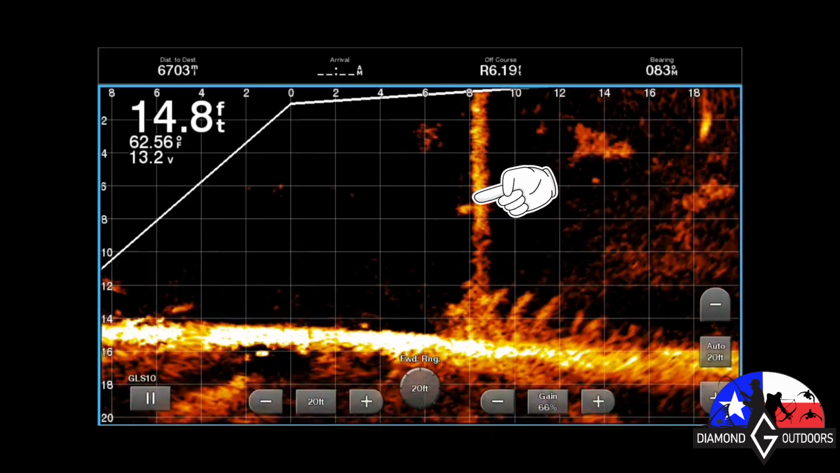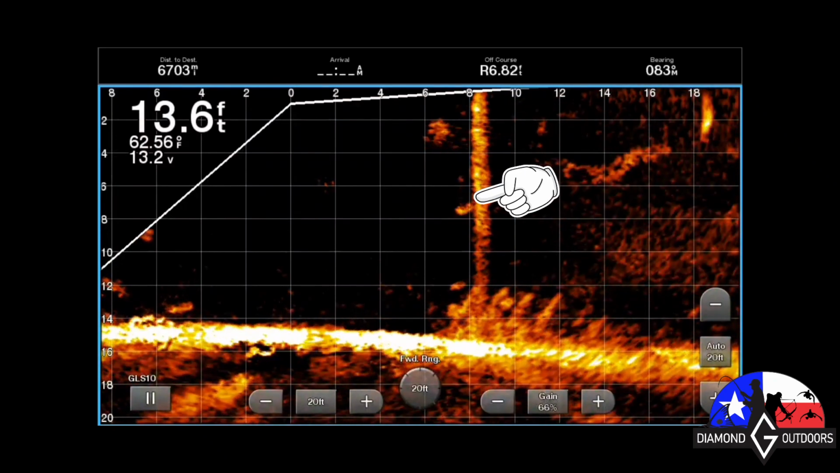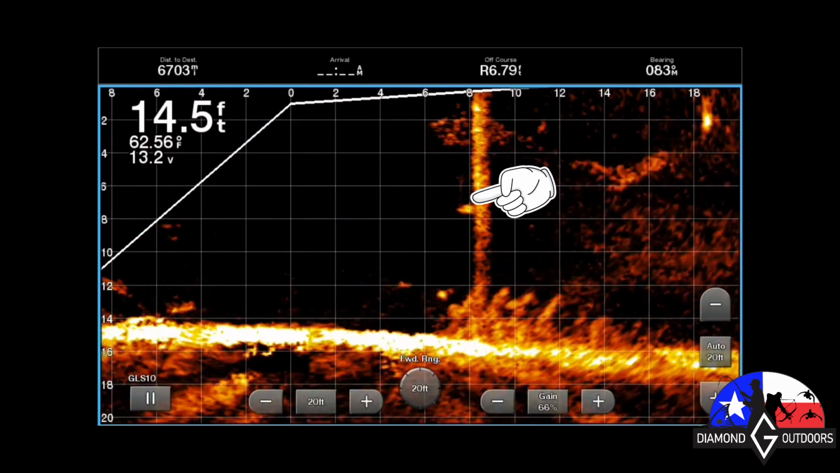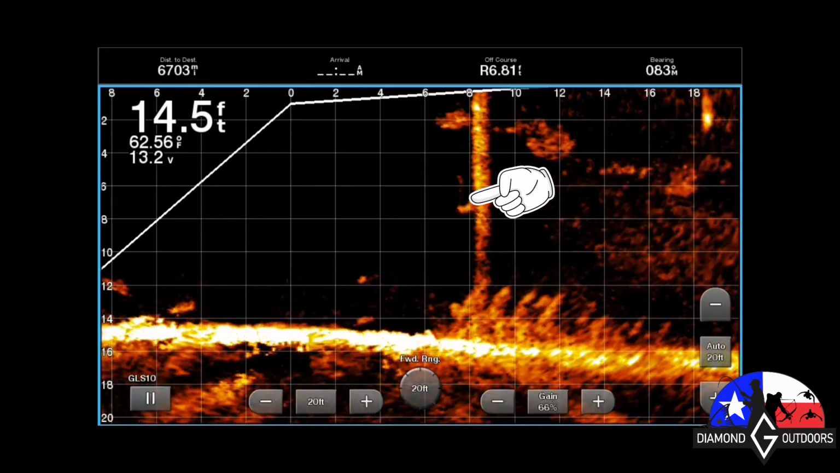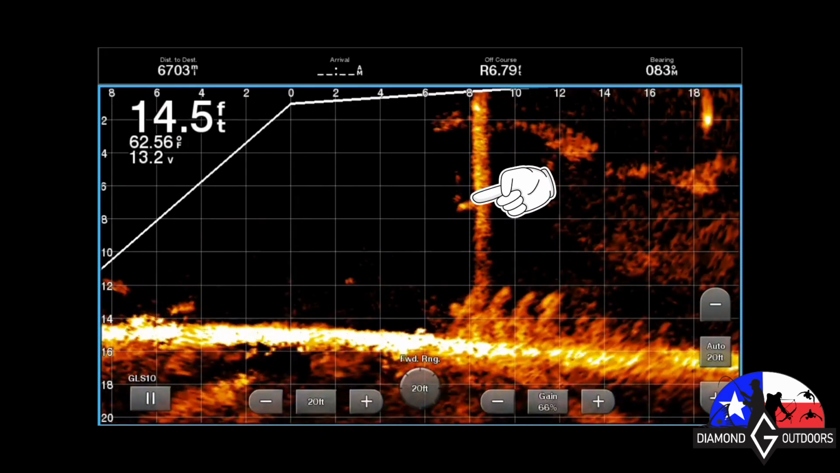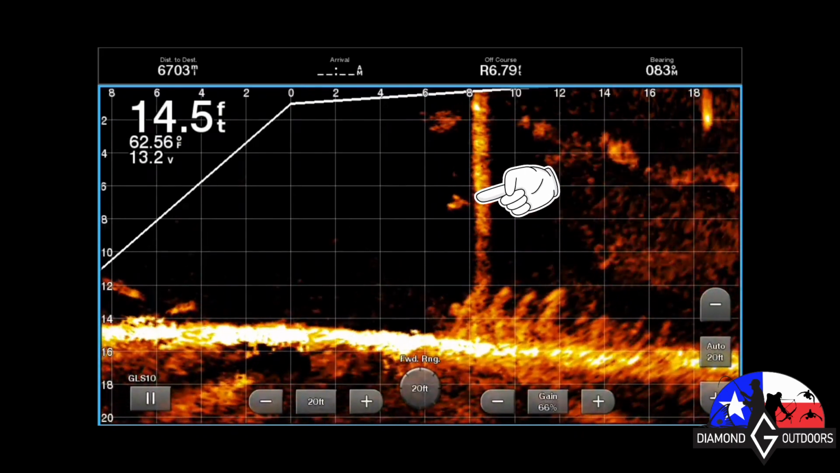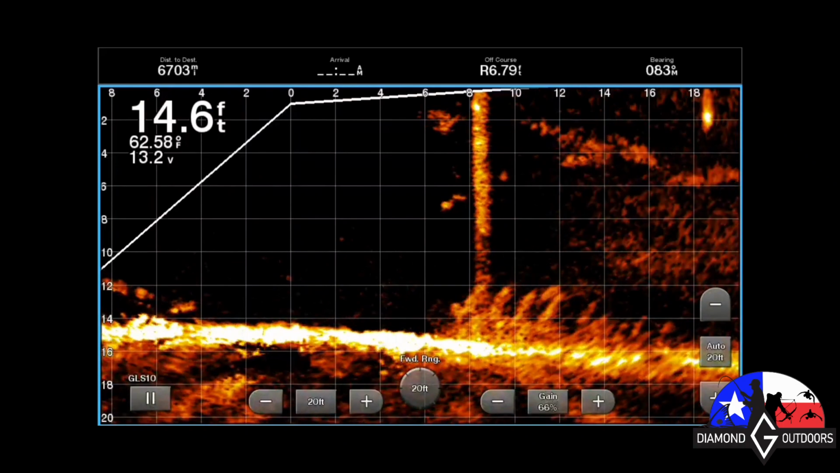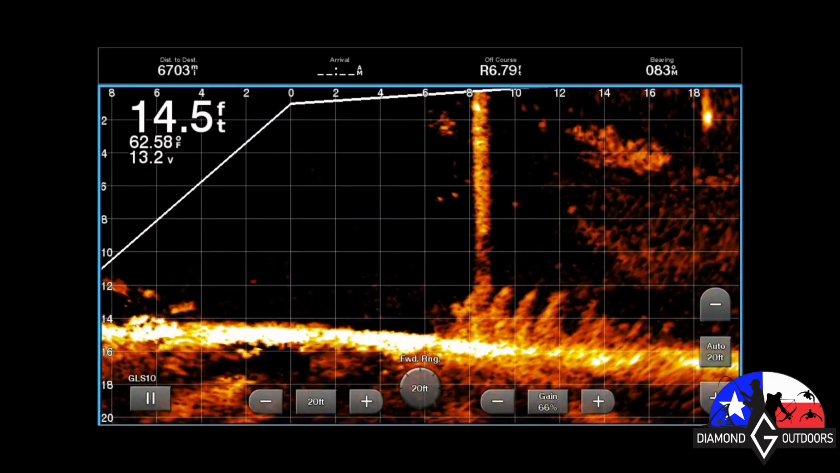And his jig, on his jig, there's actually two or three crappie just hanging all around it. You'll see him lift it up here in a minute. Right there, he just jigged it up. He goes up a little bit more right there, and then boom, them crappies chase it back to him. So the crappie are on it. He just didn't have the color they wanted that day.